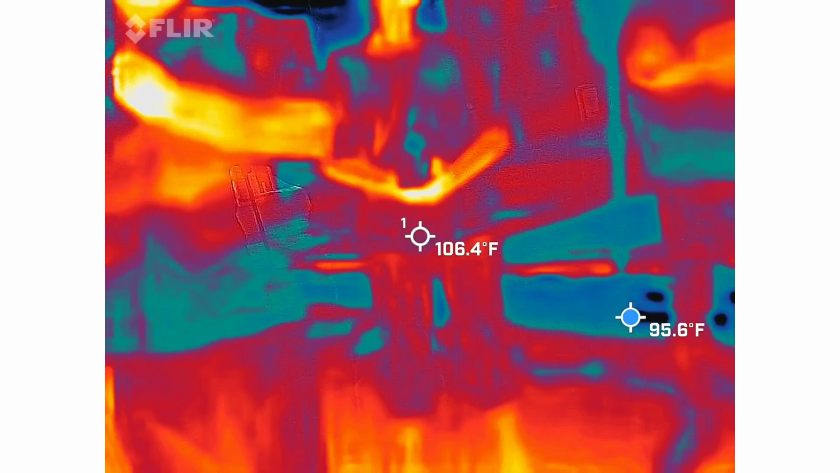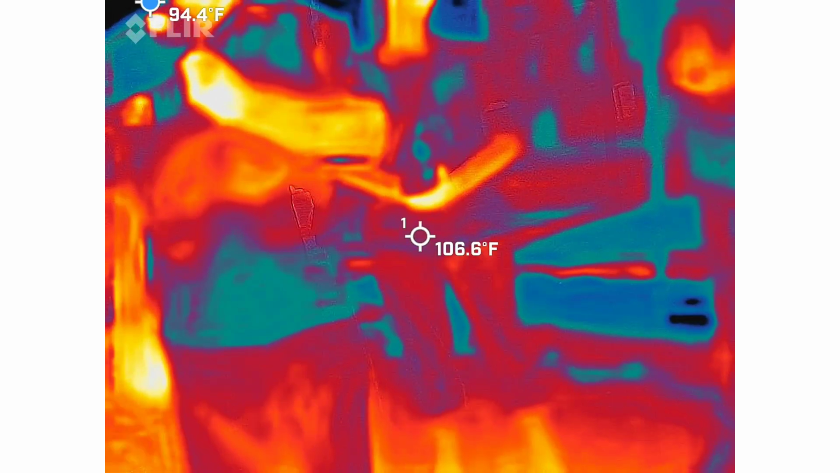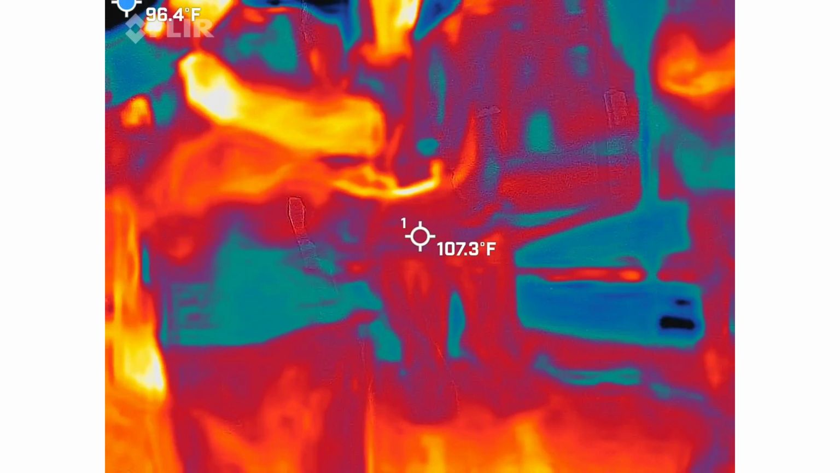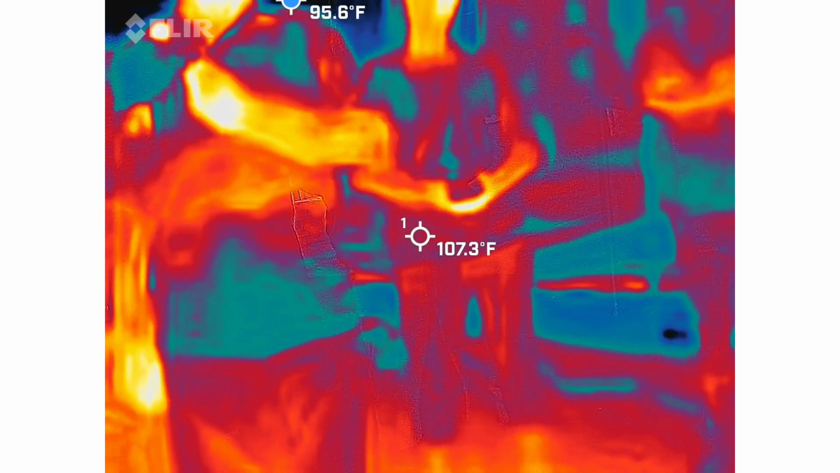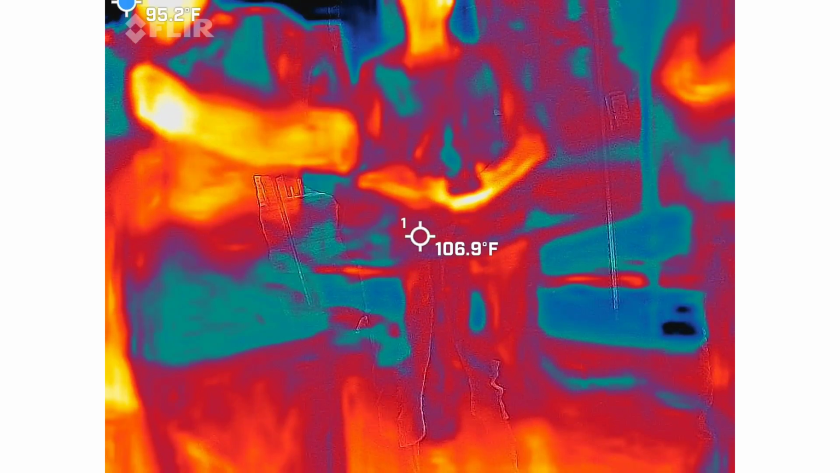So, again, we're going to spread out in here a little bit. We're going to stay within the confines of this lot, but we're not going to be going near any vehicles, especially filming any vehicles. We definitely do not go in between vehicles. These cars belong to people that work down here, and they don't know what we're doing out here.